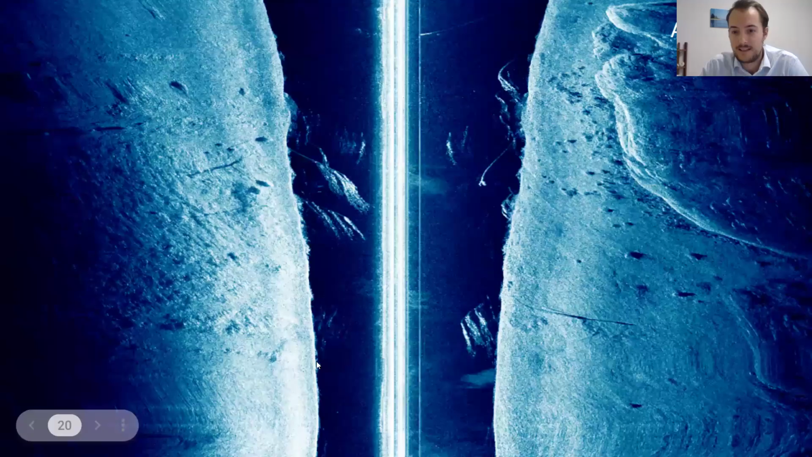Another example of this is when we're detecting for ropes. So this is some data we took from our Hummingbird hull-mounted side scan sonar, and this is up in Alert Bay, actually, where I used to go fishing.